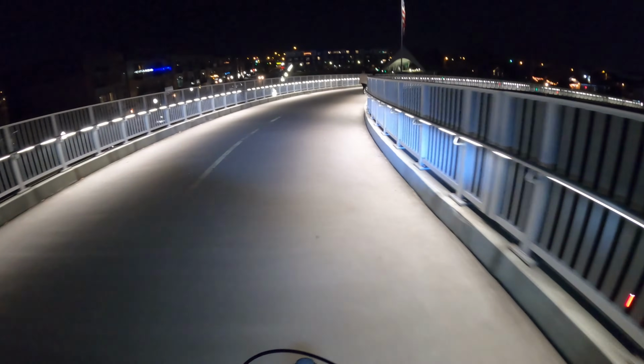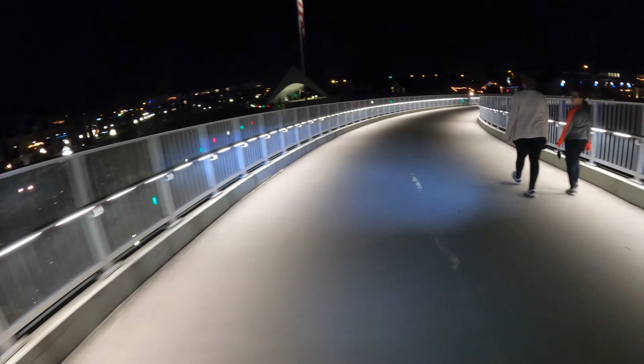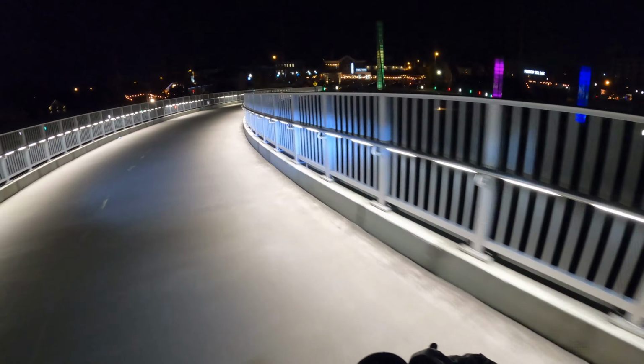And here again, I'm just rolling through slowly, not going too fast. I had the regenerative engine brake going. Doesn't really do enough to put any energy back in the battery, but it does slow you down and reduce your wear and tear on the brakes.